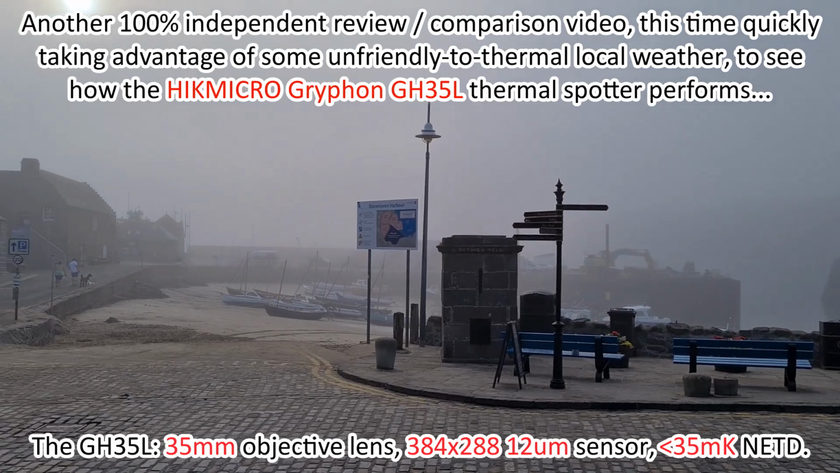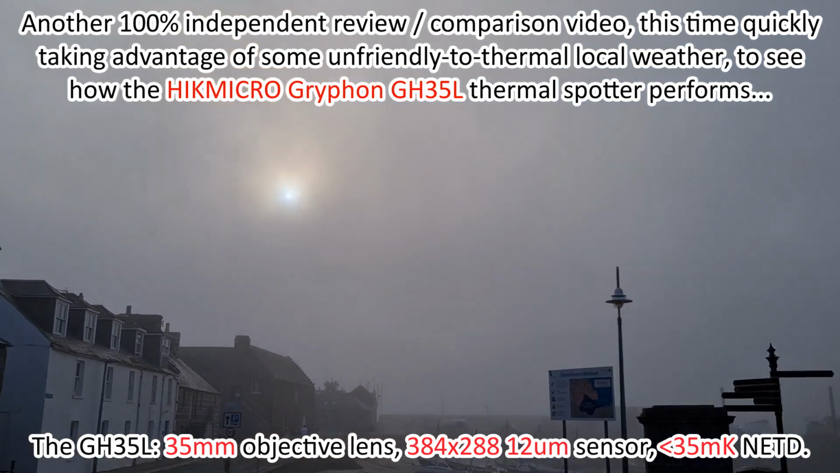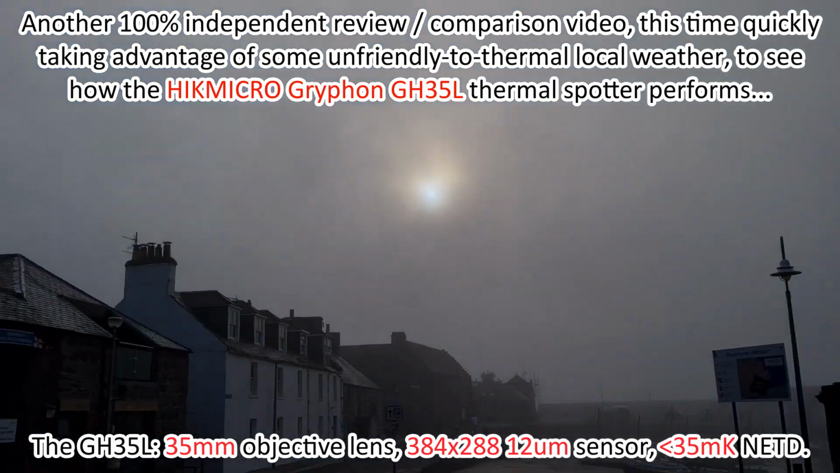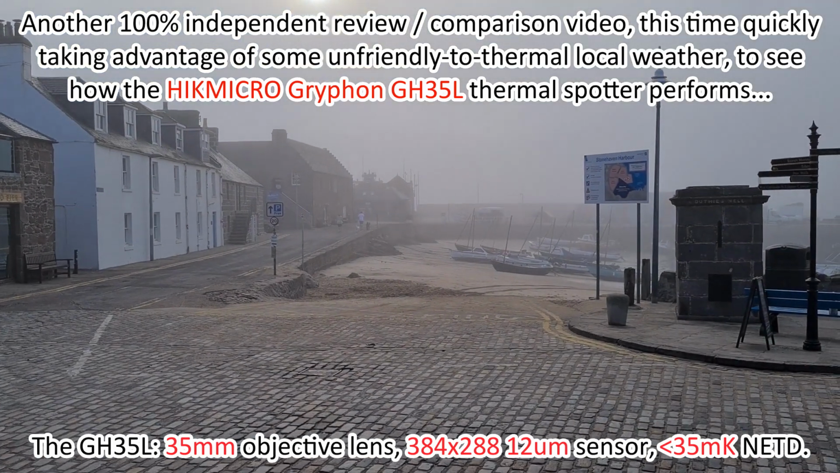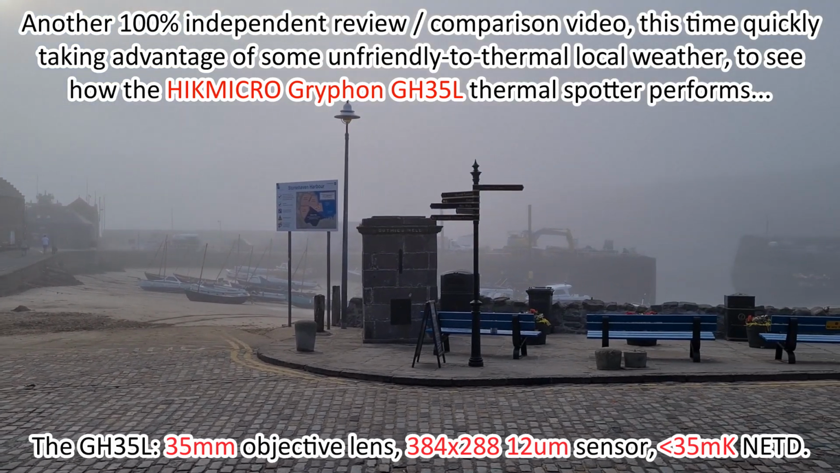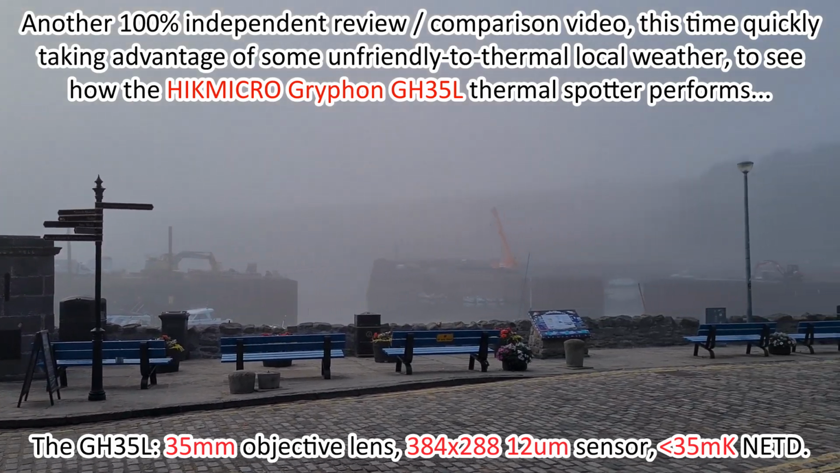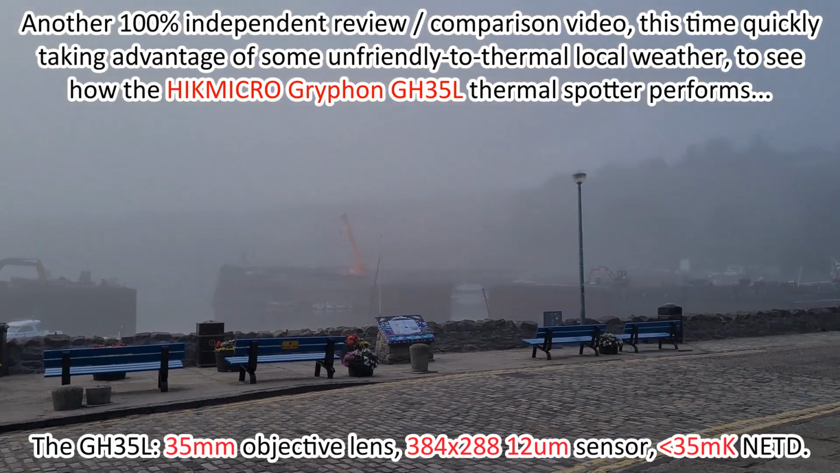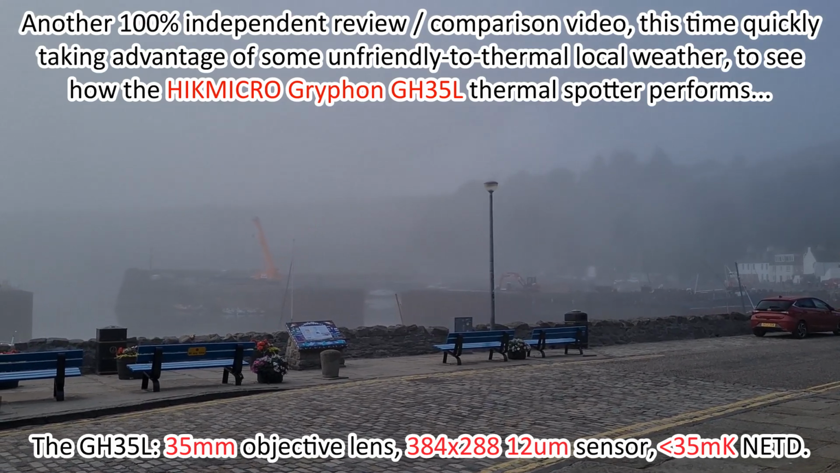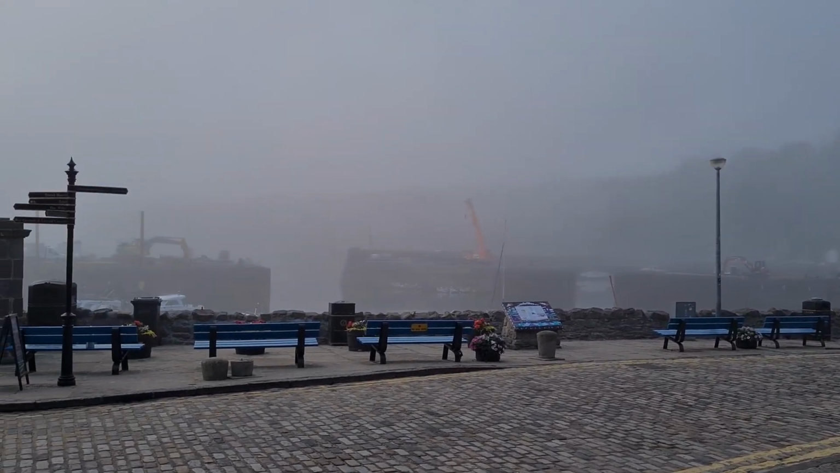Here we are. I think it's Sunday the 14th of August, and you can see some sun, and the blue sky is not quite breaking through yet, but this is what we call the Har in northeast Scotland, Aberdeenshire, and basically it's a cold wet sea fog, and it gets a lot thicker than this. Those cliffs are a few hundred metres away, and when the Har's in thick you wouldn't see them at all from here. You probably wouldn't see that orange crane either.